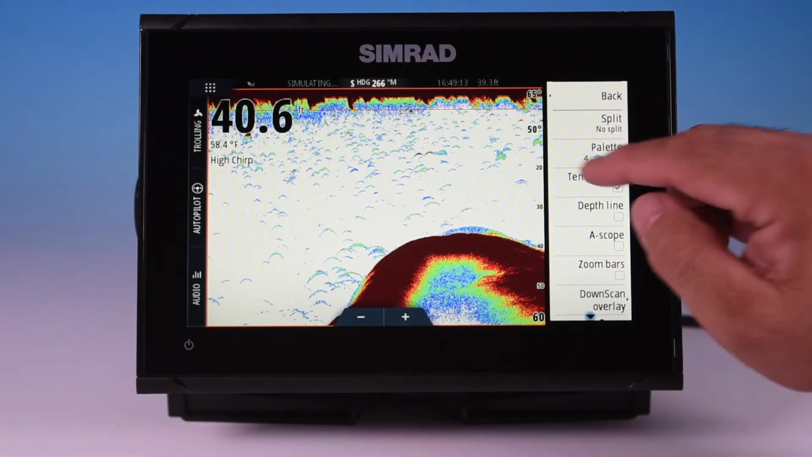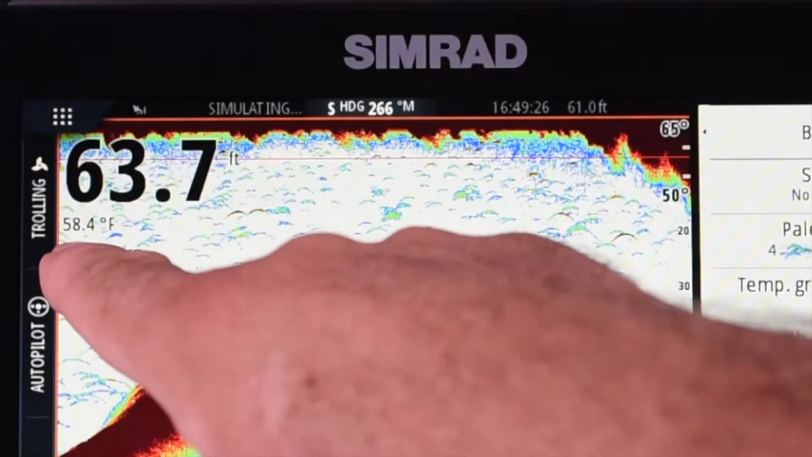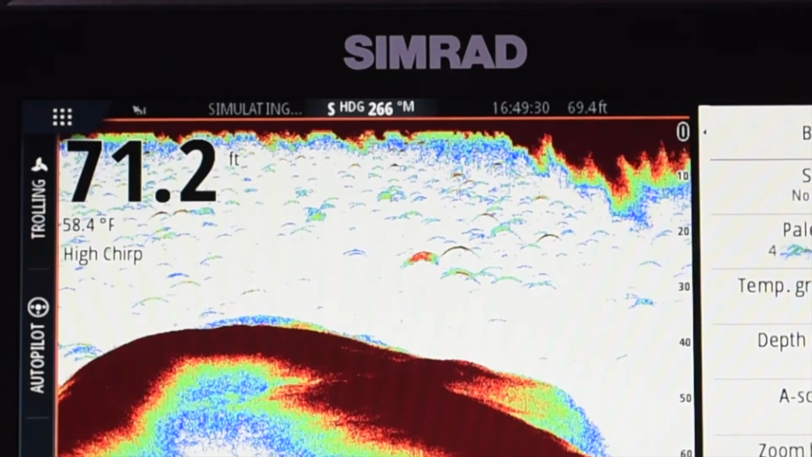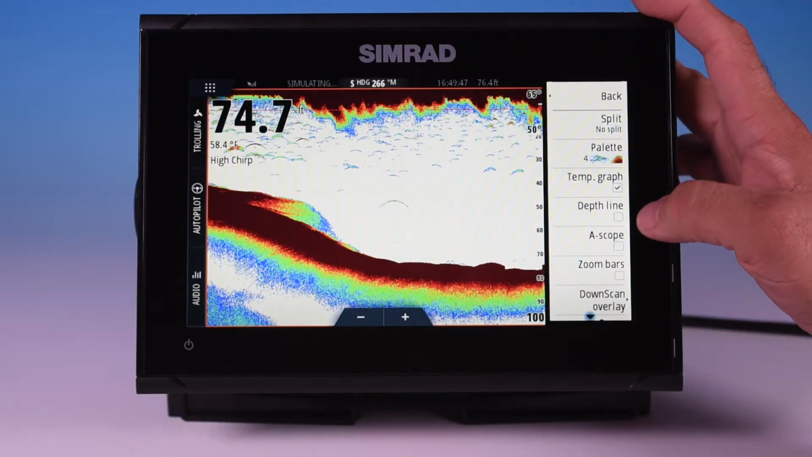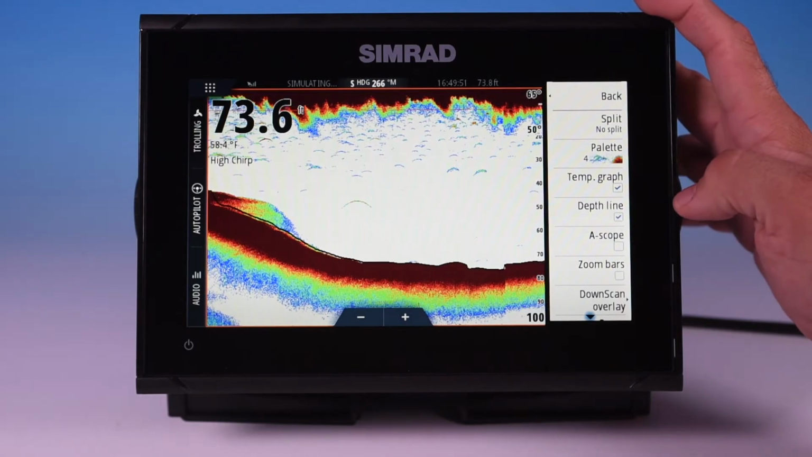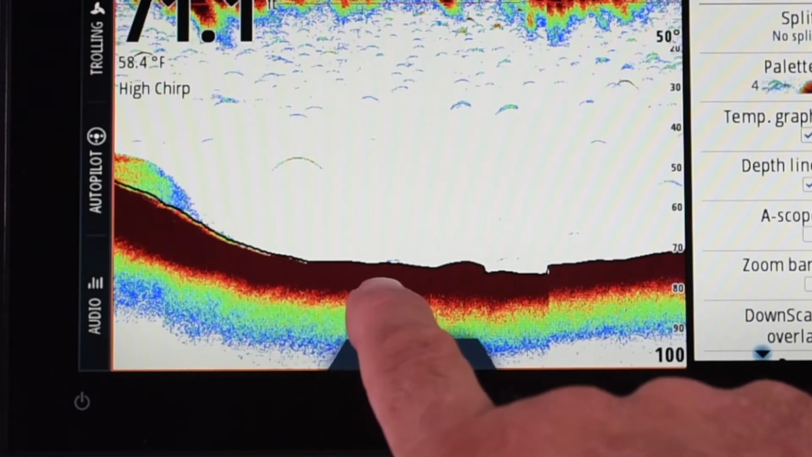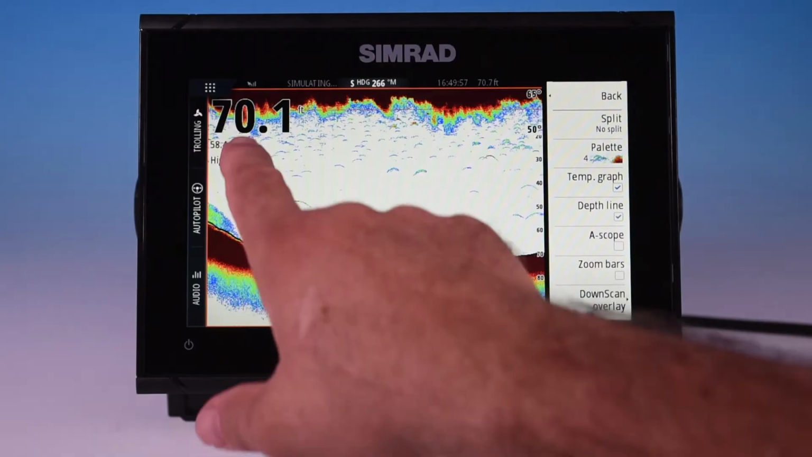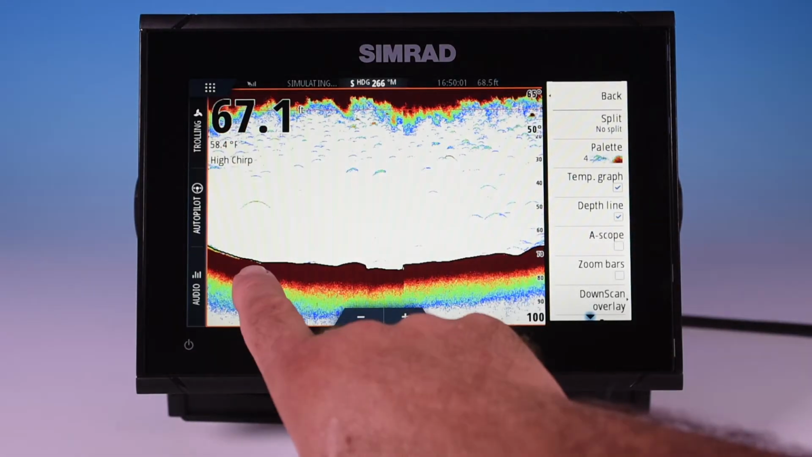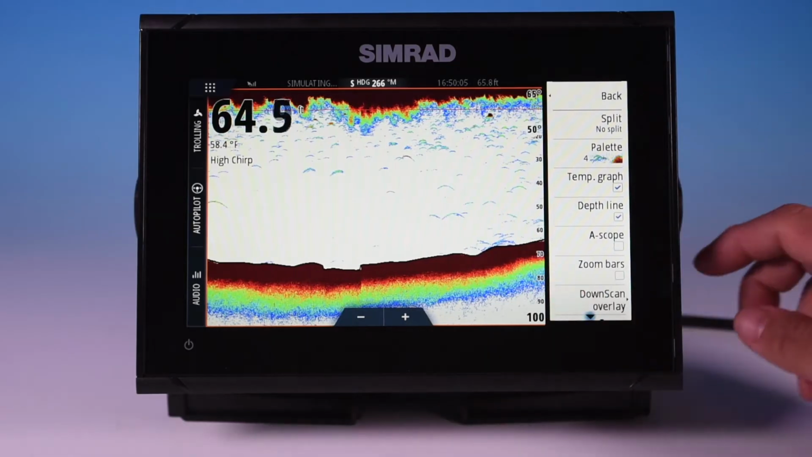Temperature graph, now that's checked. I mentioned that before. That's your temperature line at the top here. Right now we're at a steady 58.4, so it's a straight line going across. If I uncheck that, that line goes away. Okay, so we'll keep that checked. We'll go to depth line. Depth line, what that does is it's going to show, see the black line in here? That's showing the depth recording. So every time that number changes or that flickers there, that's putting a dot on this line, creating this line here. So it's showing you where the actual depth is.